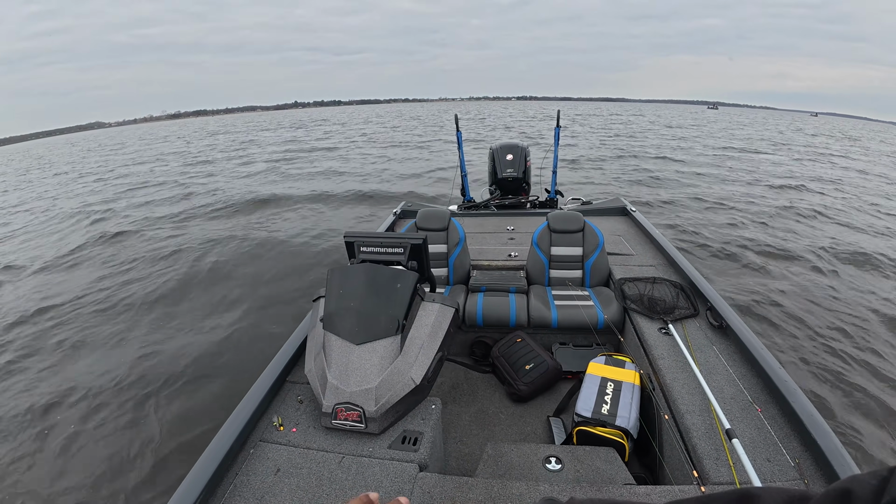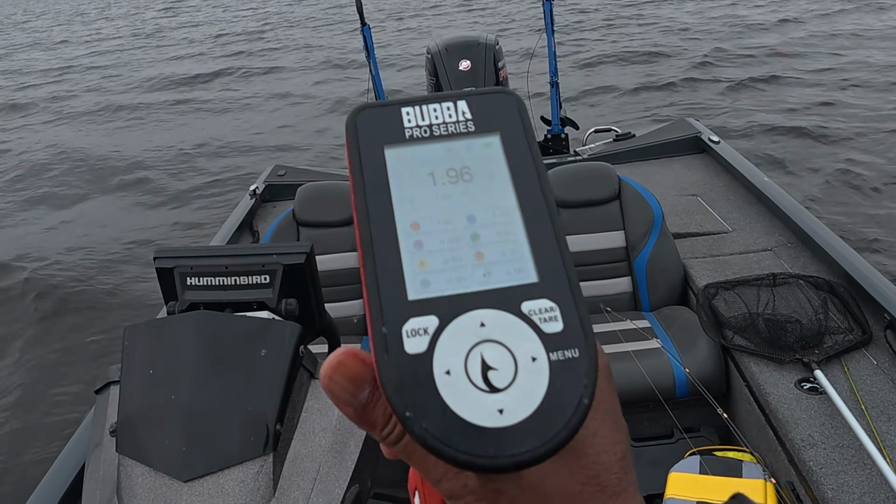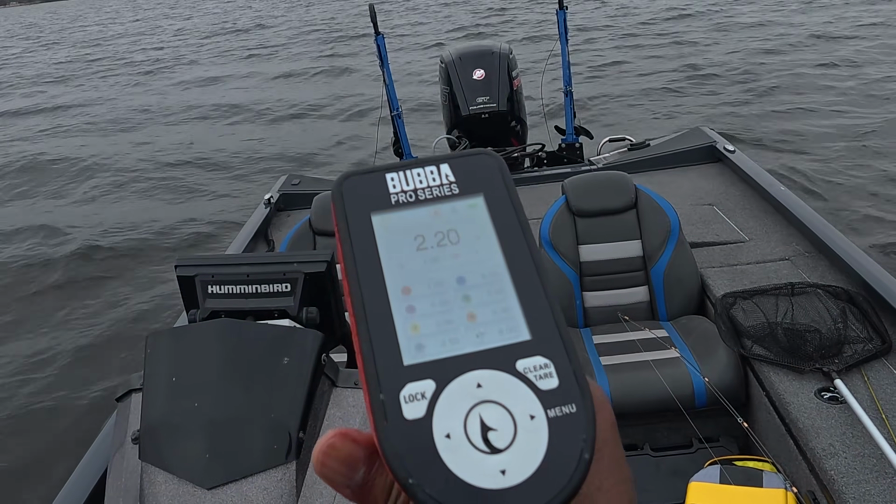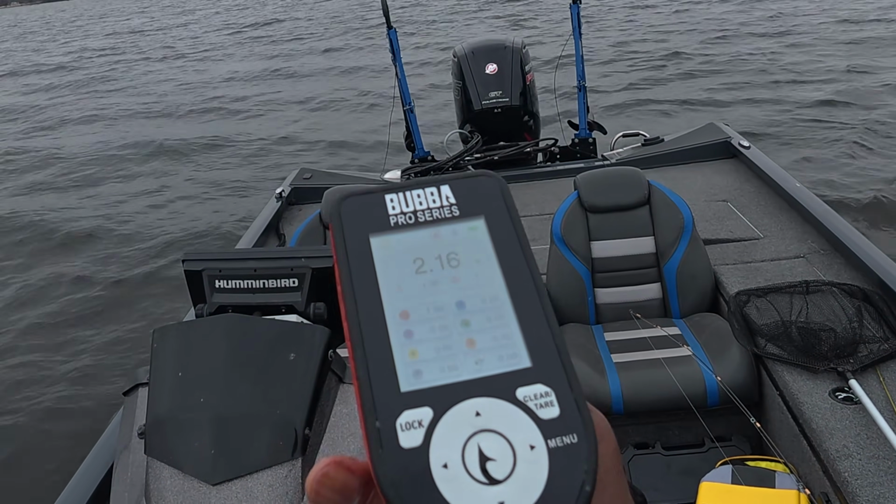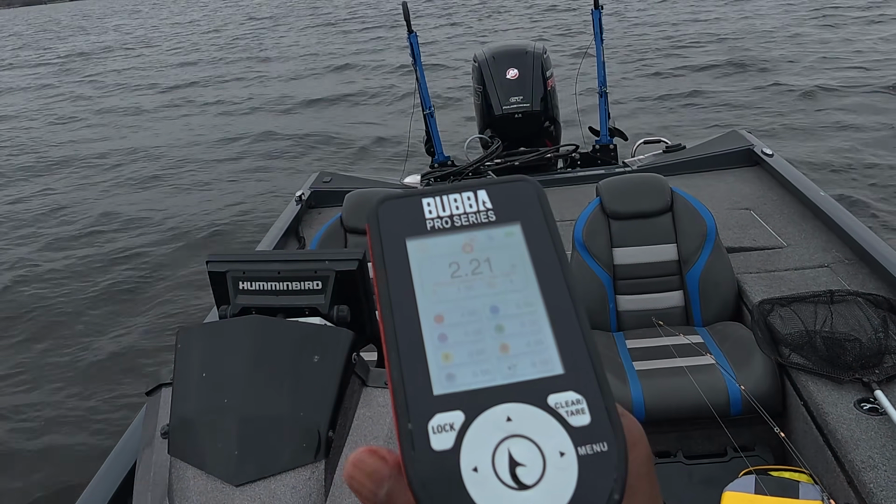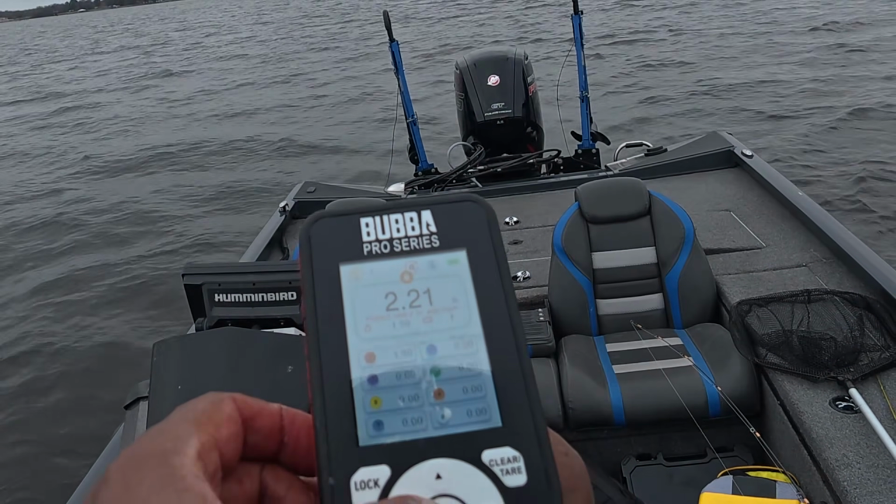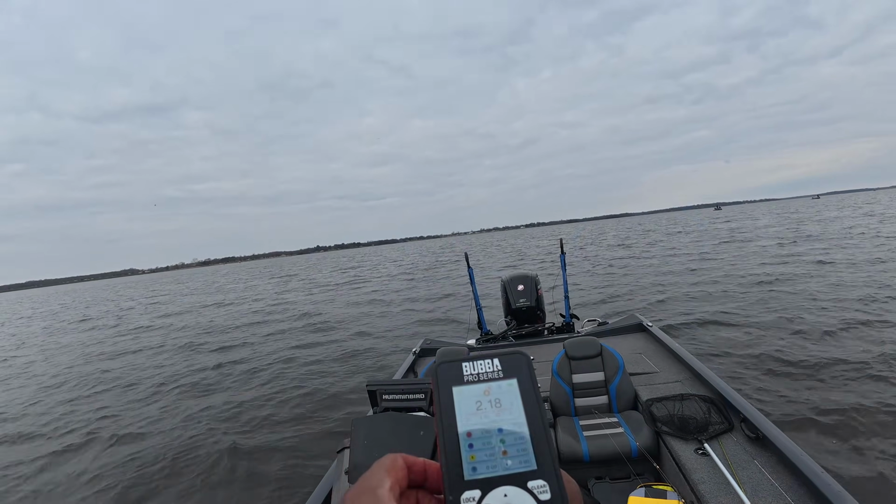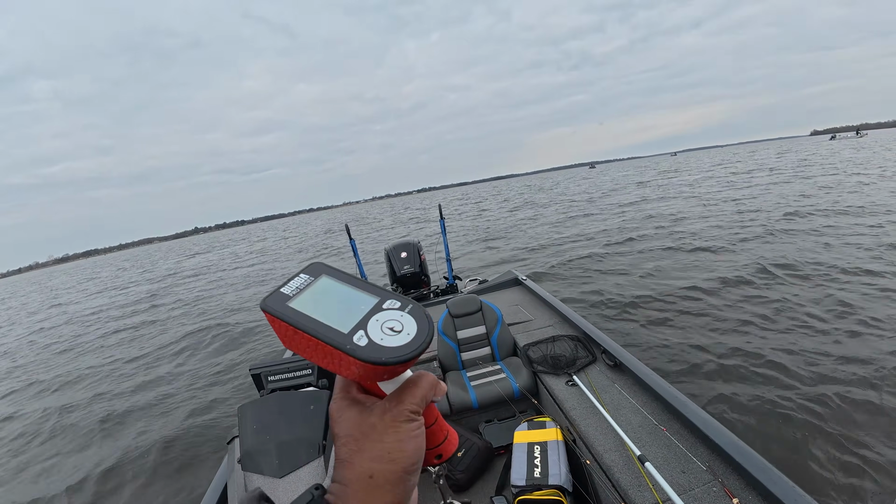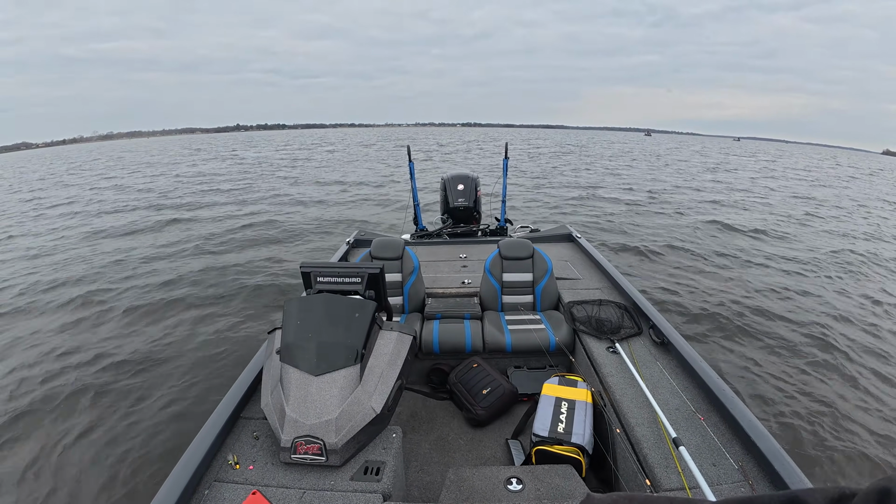See what we can get for a weight. Knew he's gonna be over 2 pounds. 2.21.